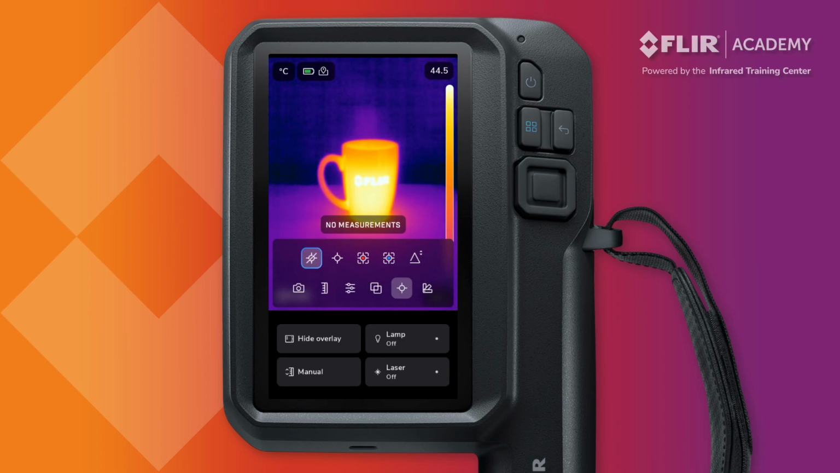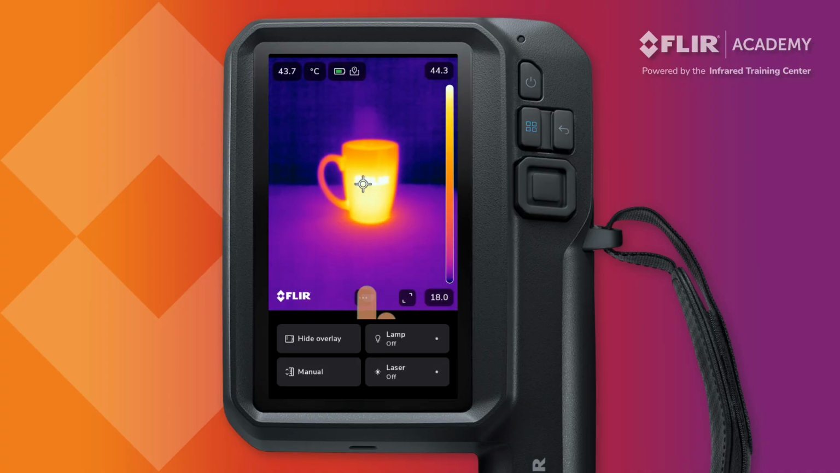The position of these tools, as well as the size of the area boxes, can be adjusted on the touchscreen. Tap the center spot to highlight it and then drag it around the display.